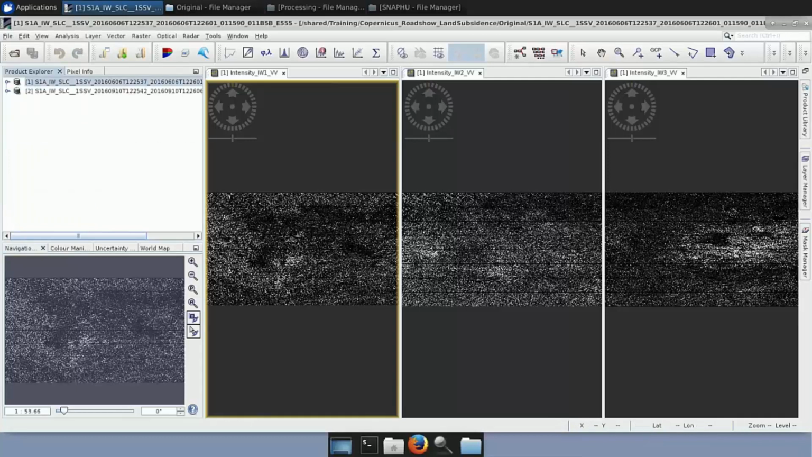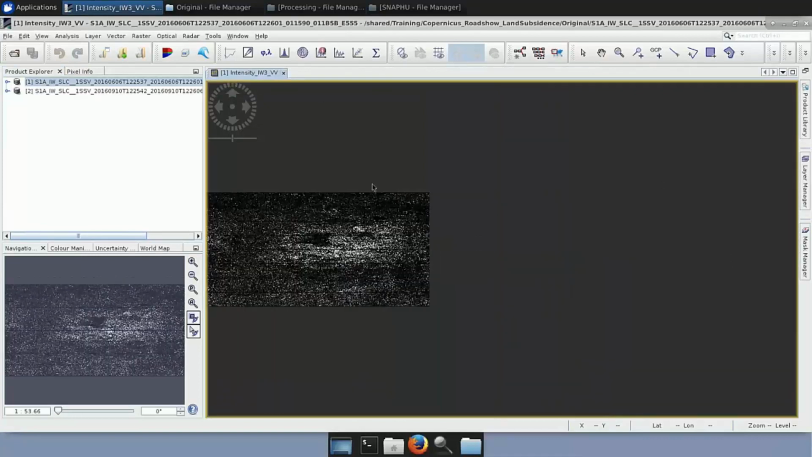Now before I close them, I would like to mention something. If we focus only on this one, you can see that these parts are the bursts, and in between them there are those black parts. This is the step named deburst, where during the split we select which of them we want to process.